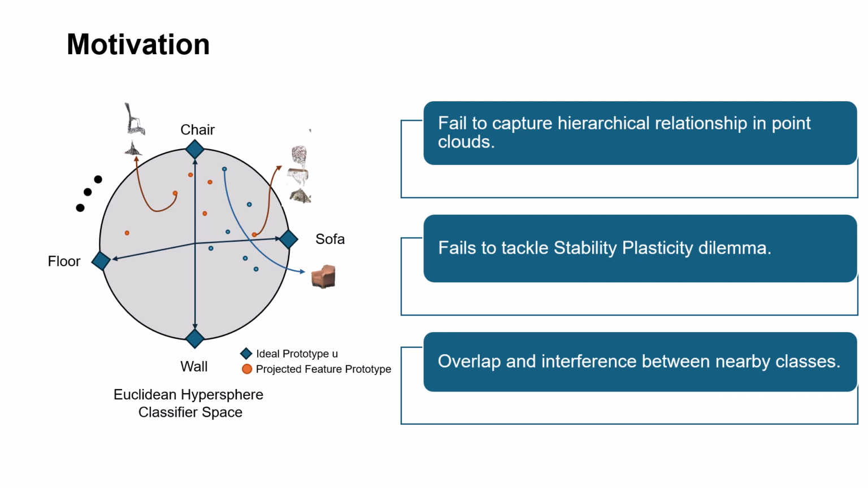Although there are methods available for efficiently segmenting 3D point clouds, these techniques struggle to effectively address the stability plasticity dilemma in the context of few shot class incremental learning. Furthermore, most existing methods utilize Euclidean space for segmentation purposes.